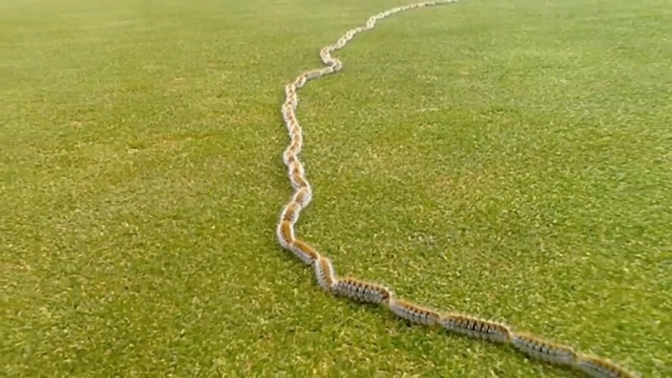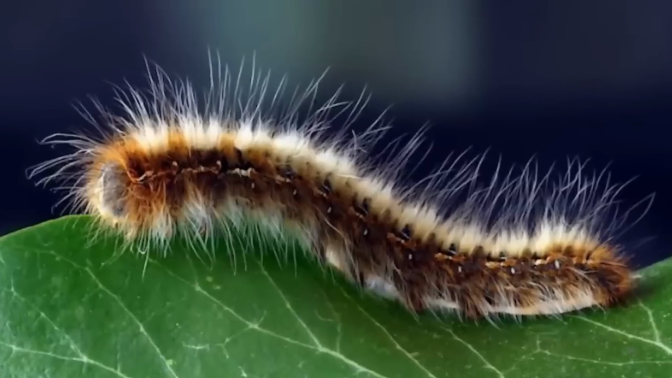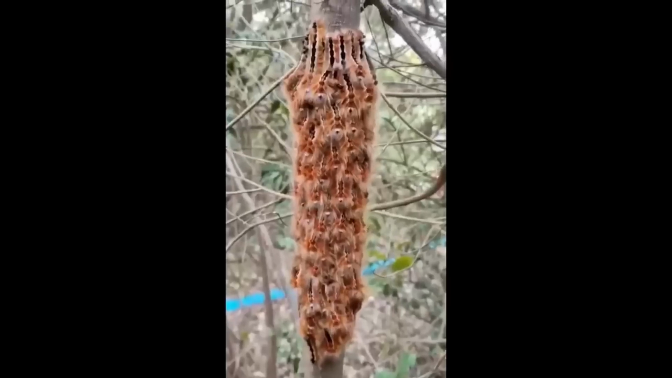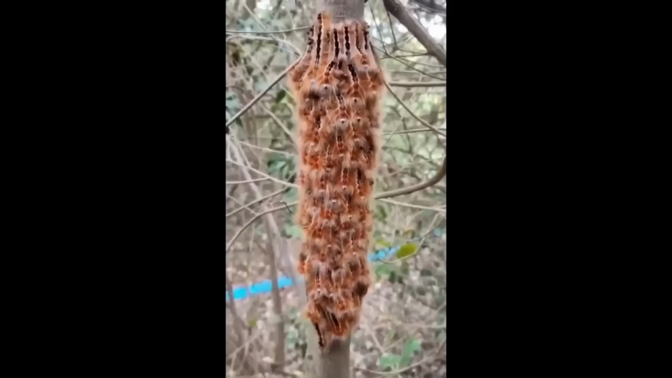Processionary caterpillars are common in French forests. They move in continuous lines, sometimes on the ground or on trees. Their venomous hairs can cause severe skin reactions, including hives and itching that can last for weeks. So, take my advice. Just enjoy the sight from a safe distance and never try to touch them.